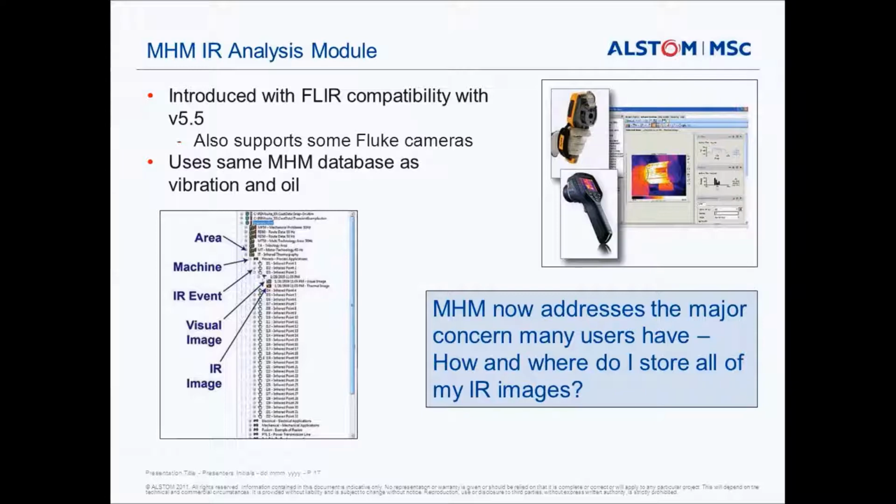And I guess one of the things that we want to talk about today is the recent introduction of FLIR compatibility with now version 5.5 and the CSI infrared software. There are some Fluke cameras that will also be supported by this software, and it allows us to use the same MHM database as our vibration and our oil, or in some cases electricians can actually create their own database separately for cabinets, and so there's flexibility for them to do that as well.